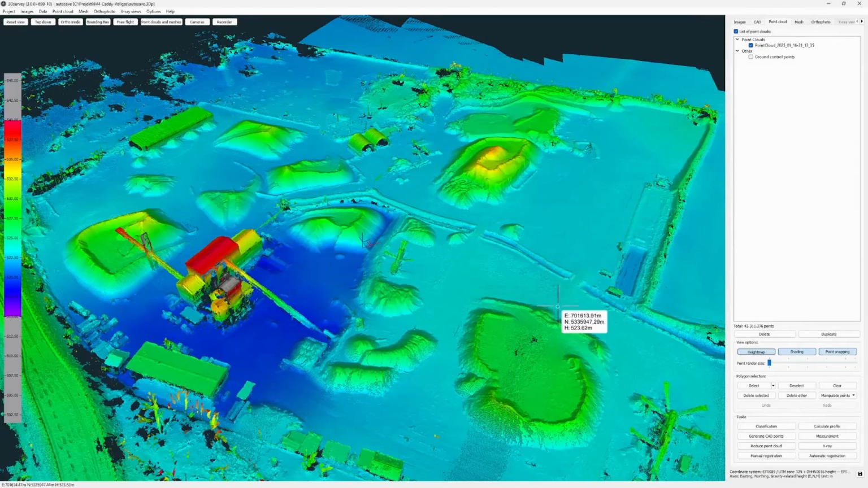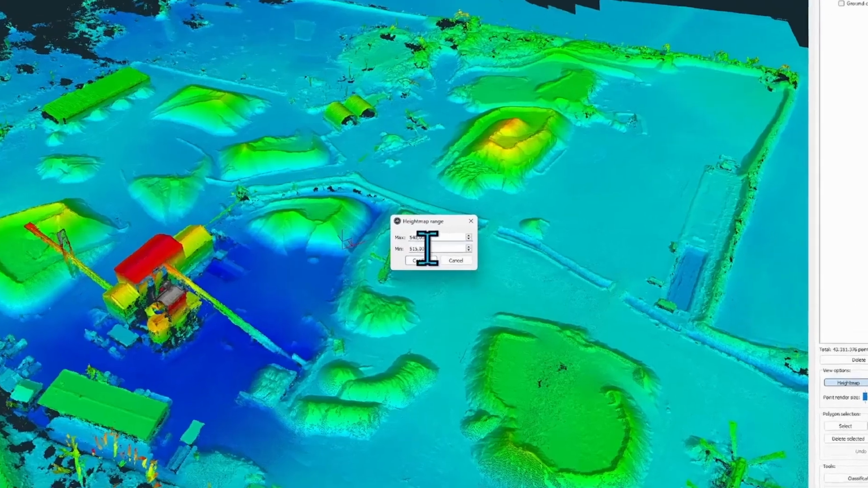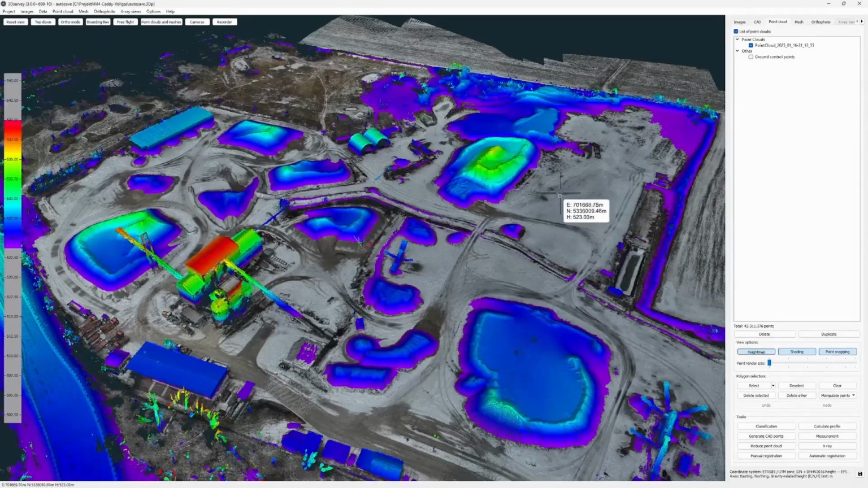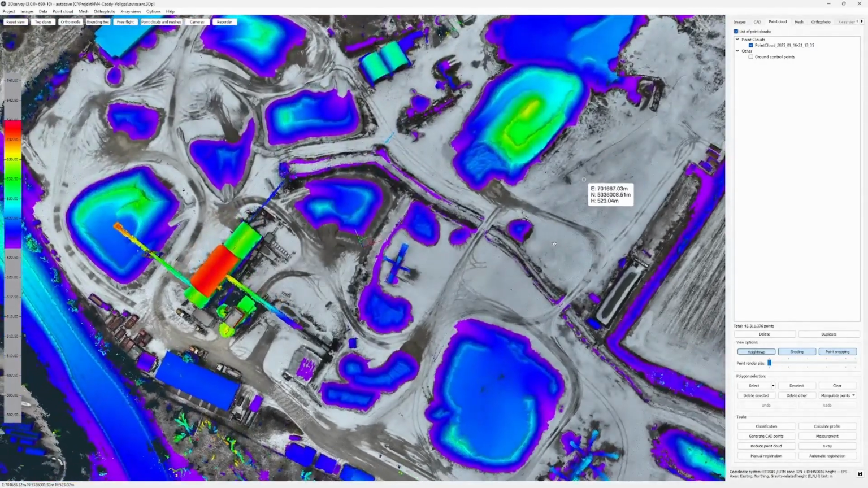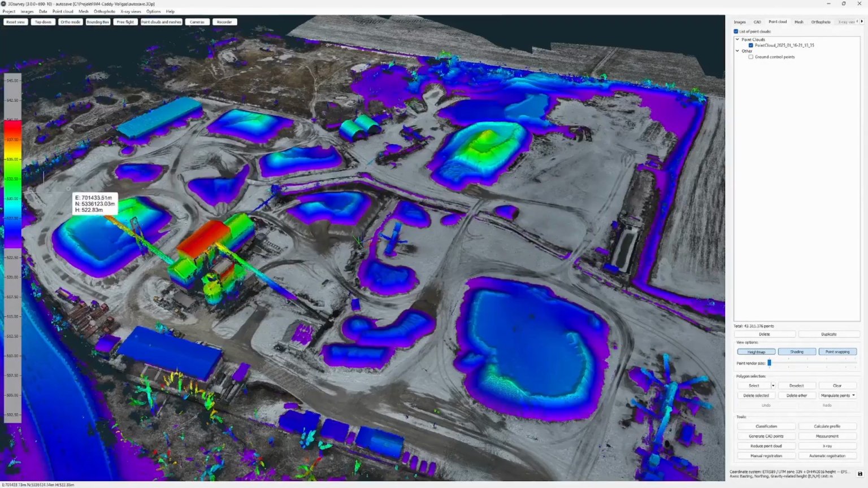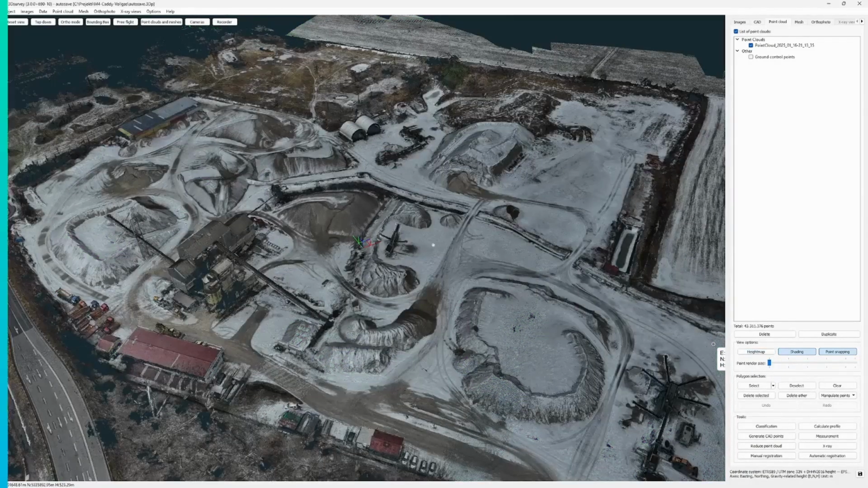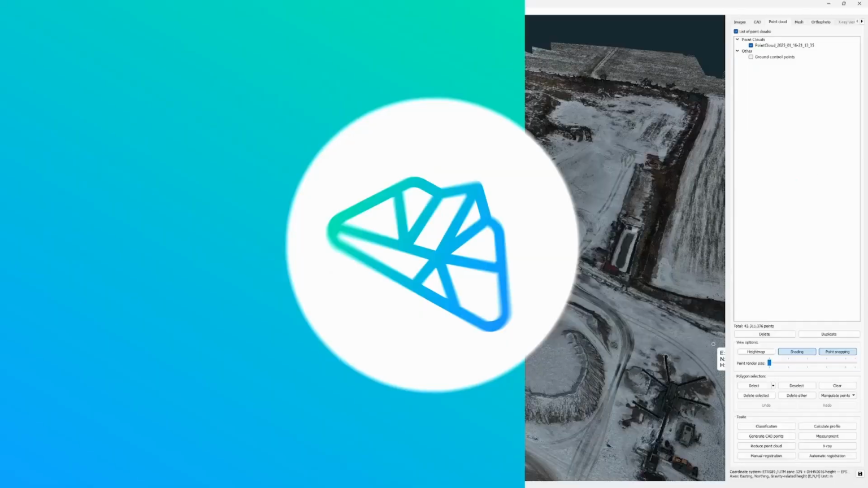There's another way I could use this feature. If I, for example, want to scrape all the material above a certain elevation, I'll input that as a new minimum, and now I see everything that needs to go. To reset the height map, simply right-click on the scale again and select Reset Range. Okay, I hope you liked this video.